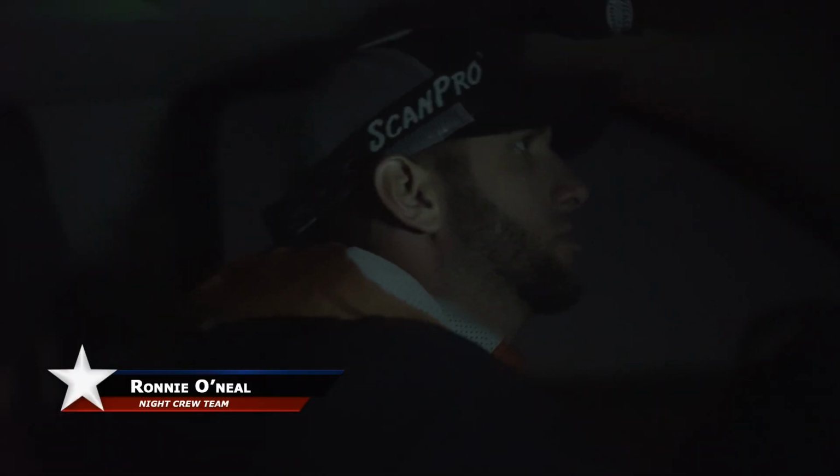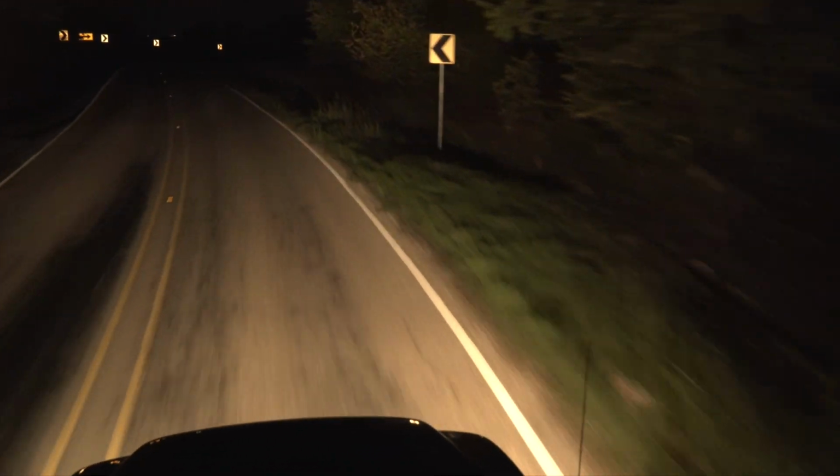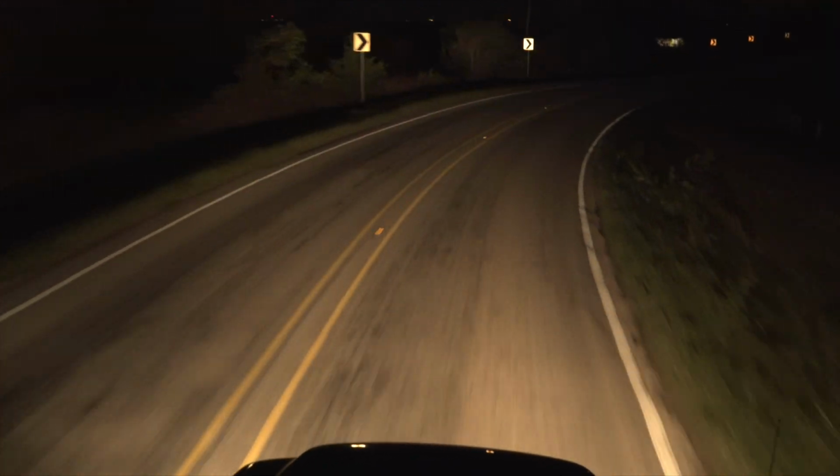This night was no different. Myself and Ronnie both wanted to just get out of the house, and like always, from the time the rig hits the pavement, we're on the prowl, searching for those animals that happen to be at the right place at the right time. We call them the free ones.